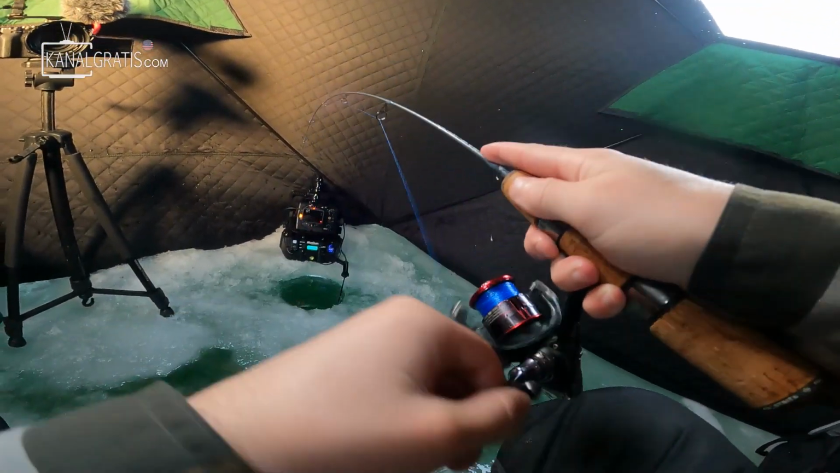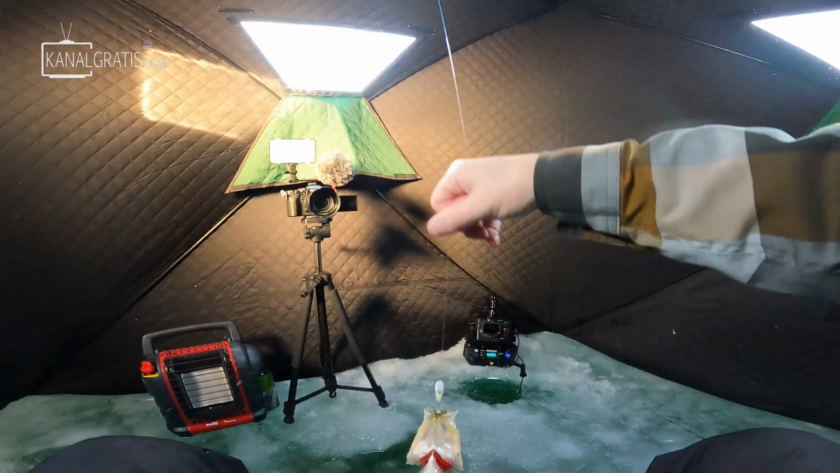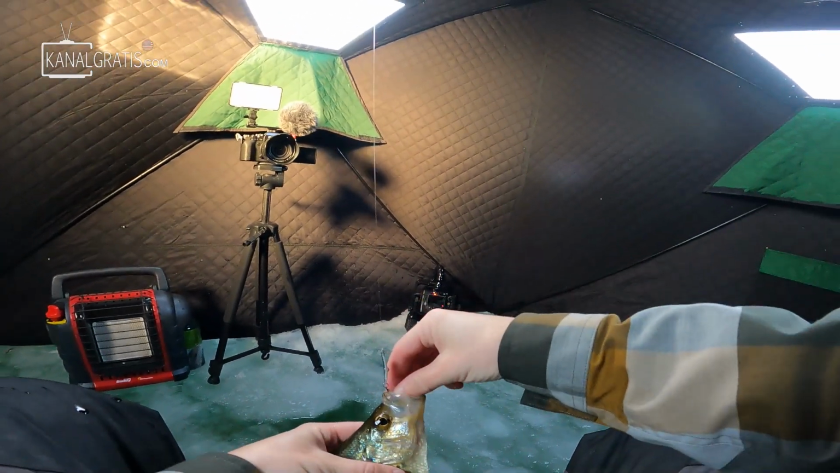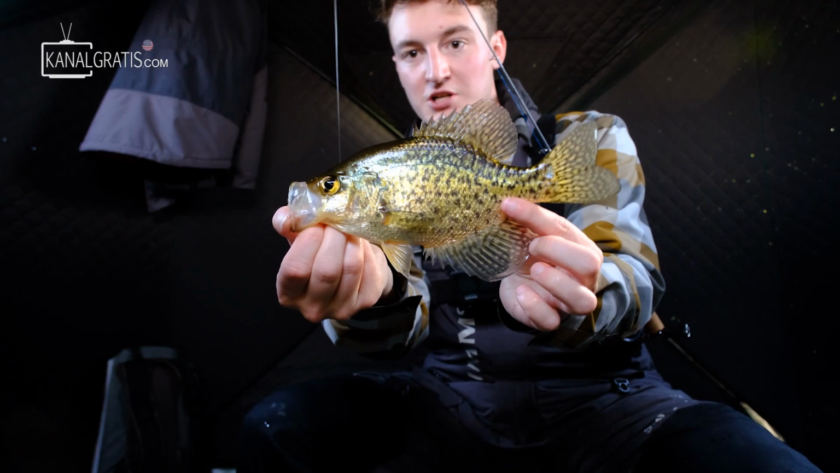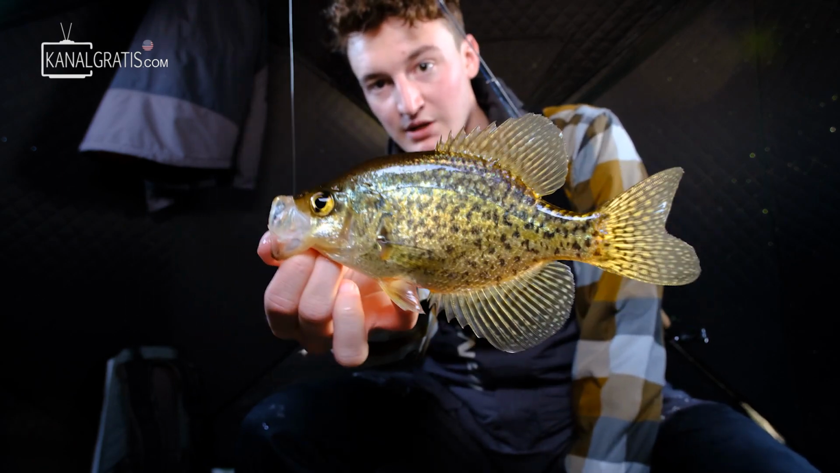That feels okay. Oh yeah. Alright, there we are. First crappie of the night. I suspected I'd probably catch crappies out here. First fish, frostbite dinner bell. Not giant, but when you've had the day I've had, any fish is going to be great. So that didn't take very long.